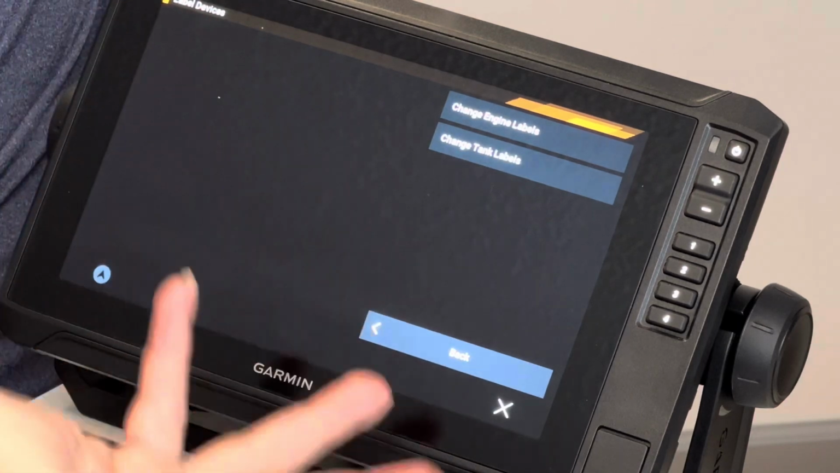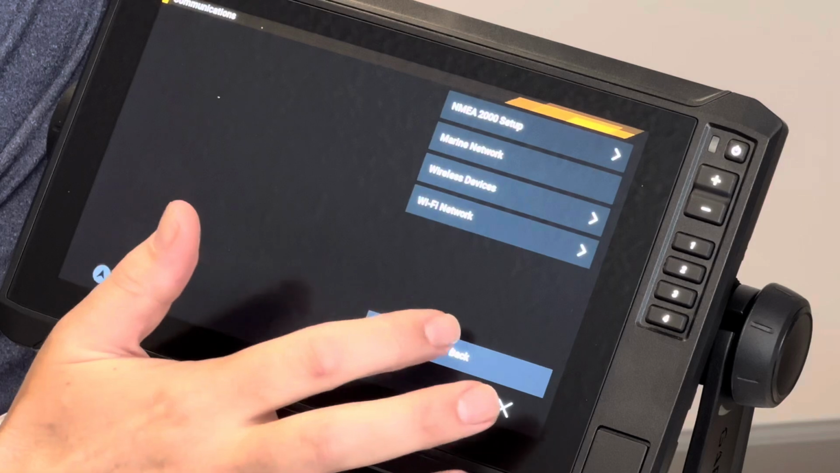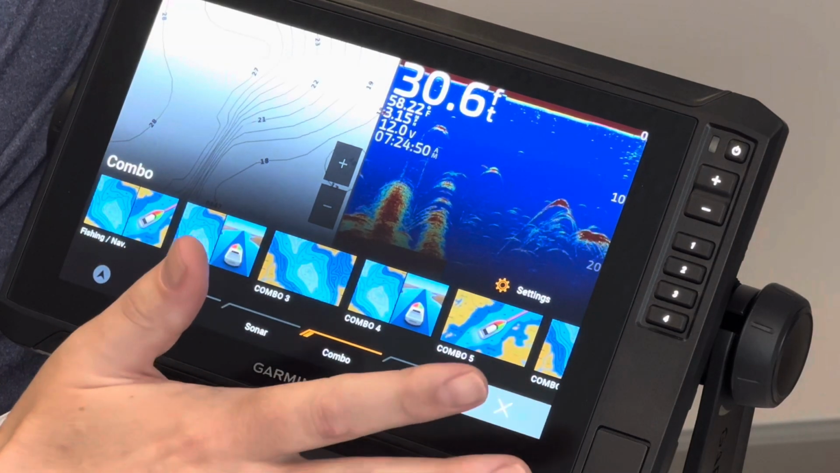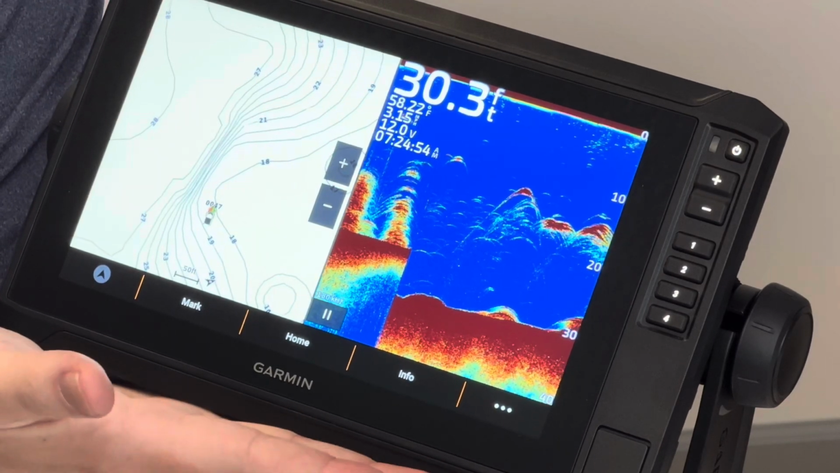And then when you're done doing whatever you wish to do, simply touch the back button. And if you didn't want to go, you just keep touching it till it takes you back to your main screen and you cannot go back any further and you're right back to where you started.